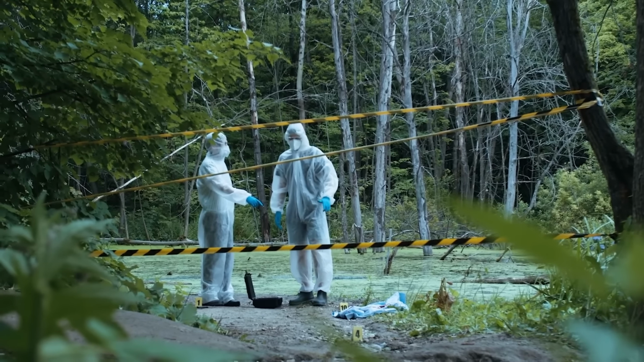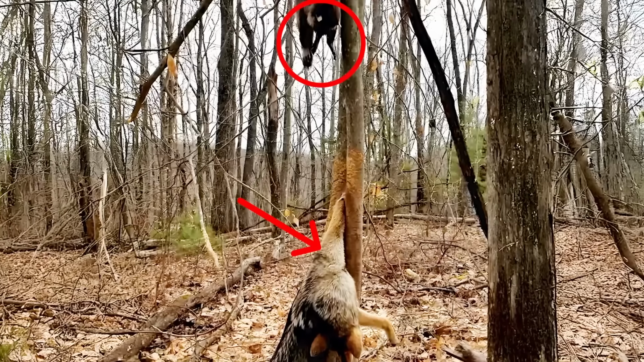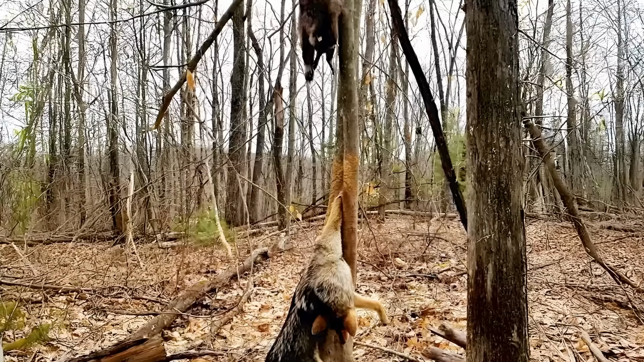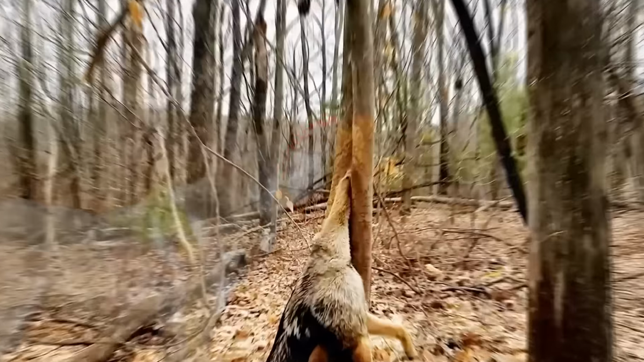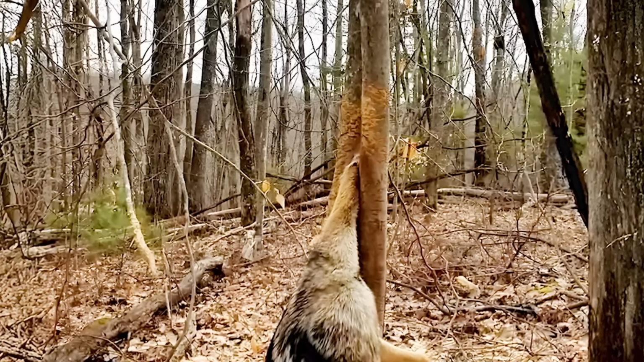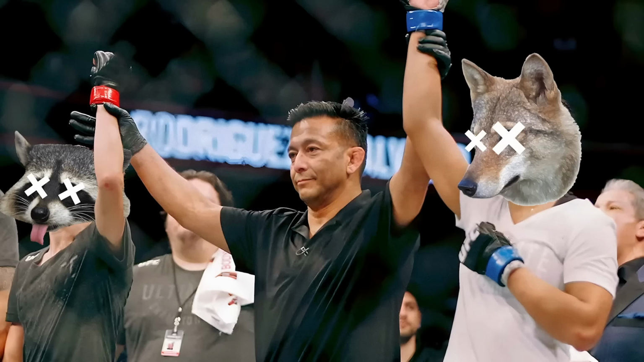Now here's a pretty incredible crime scene that you have to see to believe. There's a raccoon and a coyote, one up the tree, one at the bottom, both of which were found dead at the scene. But can you figure out what happened here? Though I'm no crime detective, it would appear that the coyote chased the raccoon up the tree and then got its paw stuck. It gnawed and clawed against the trunk, as you can see from those markings, but it was unable to get itself free. And without any means of escape, both animals died, leaving a scene that looks like some kind of Greek tragedy. Now that is what you call a draw.